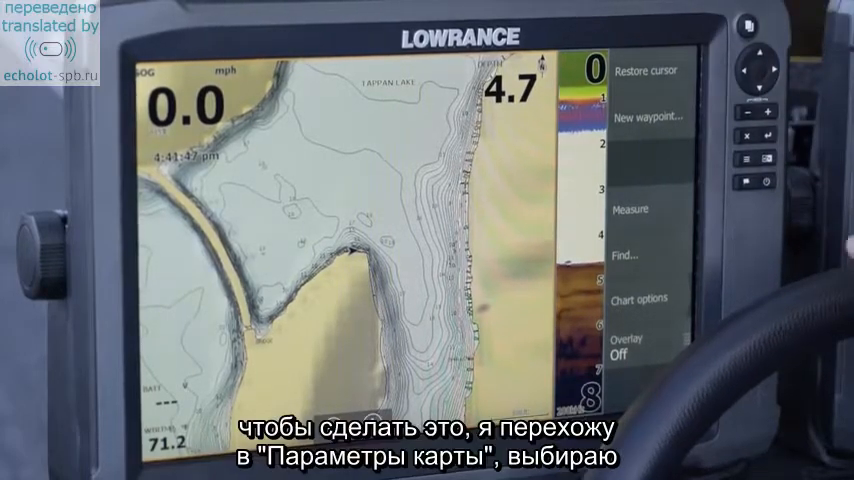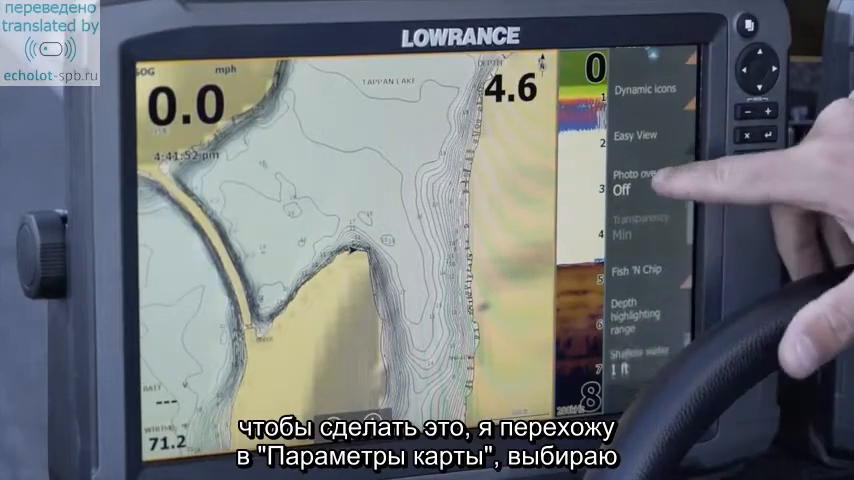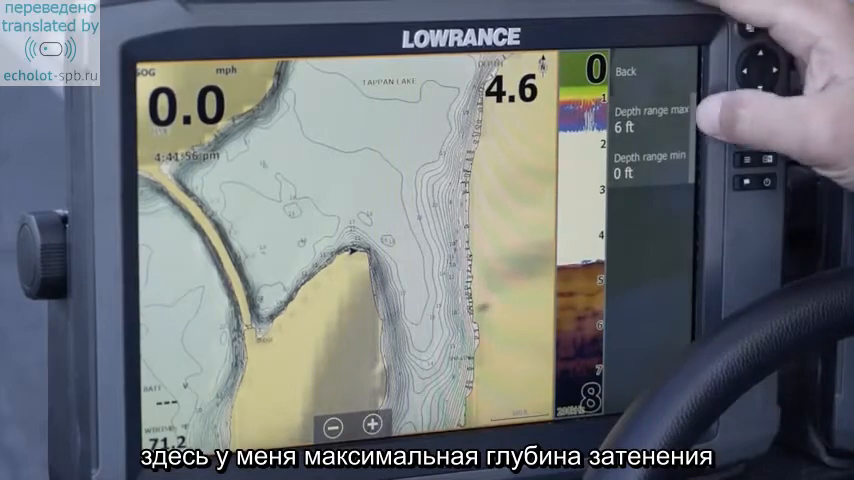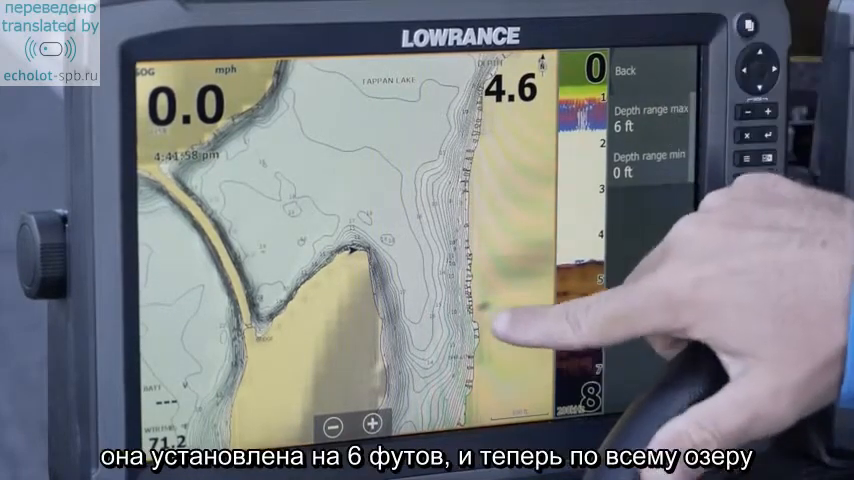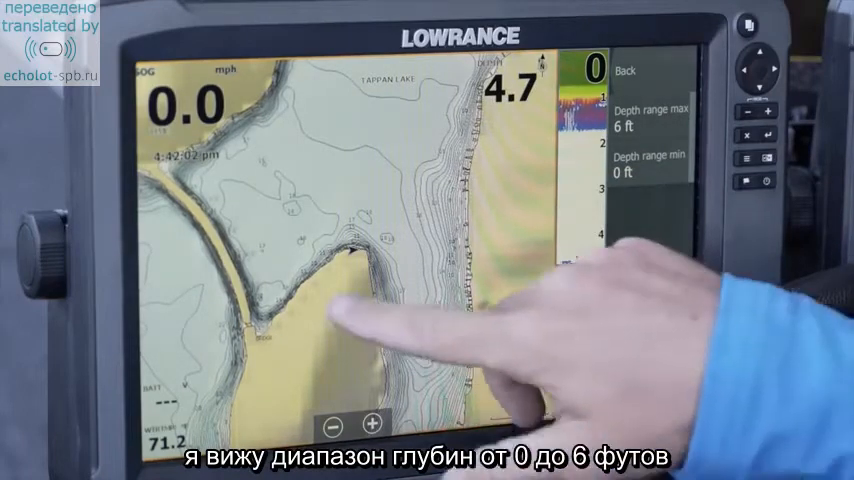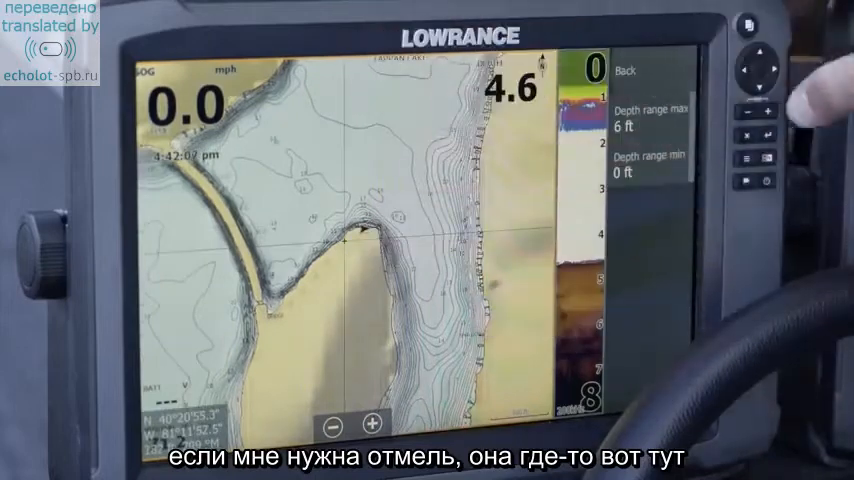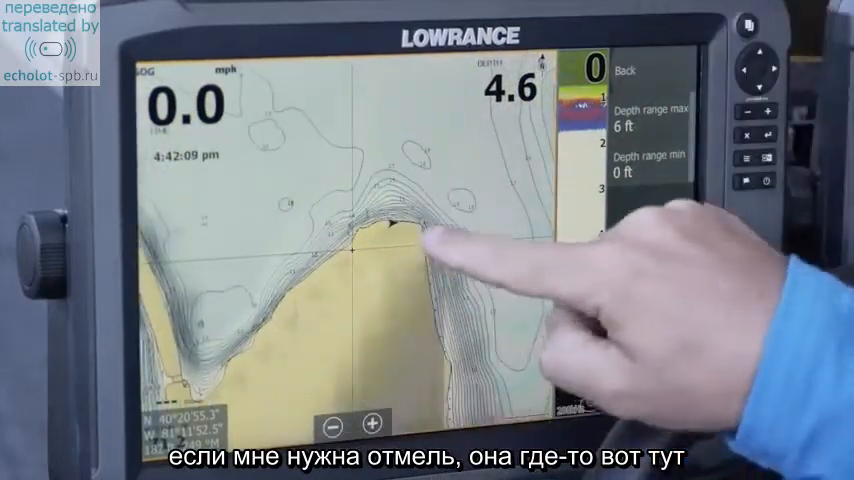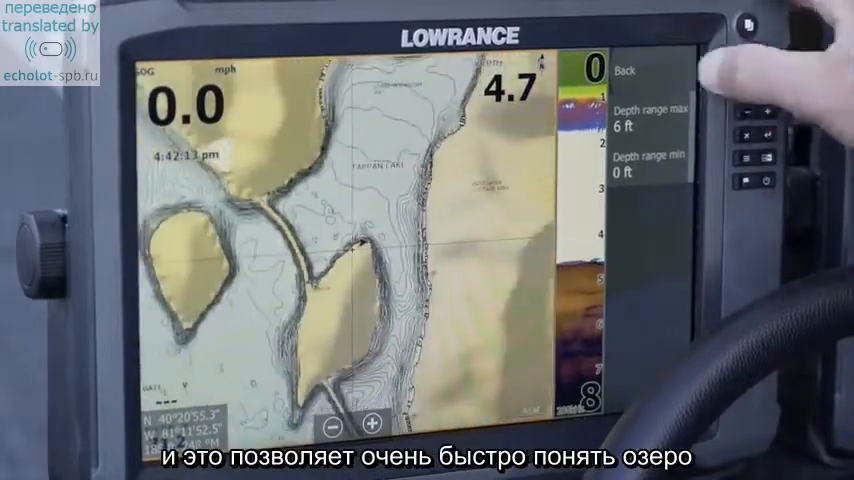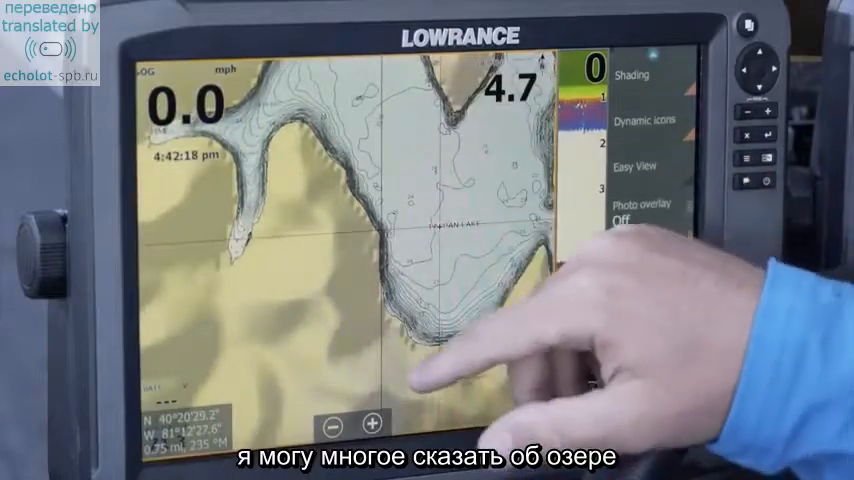And how I do that is simply go into chart options, I select view, and I select depth highlighting range. And right now I have my max depth set at 6 feet. So anywhere around the lake that I start to see white, I know that's typically 6 foot or less all the way around the lake, and that helps you build on patterns. If I get to a bank similar to where we're sitting right here, where there's very little white, I know that's a very steep contour, and it just helps me break down the lake really fast by using this depth highlighting range. I can tell a lot about the lake just by looking at the shading that's on the map.